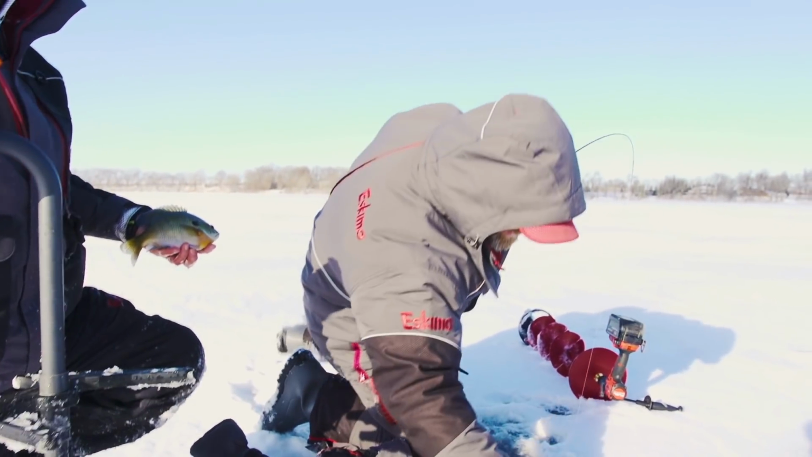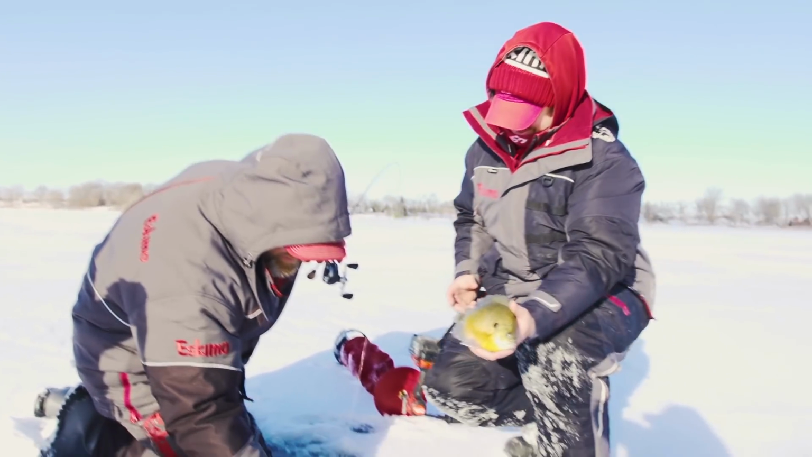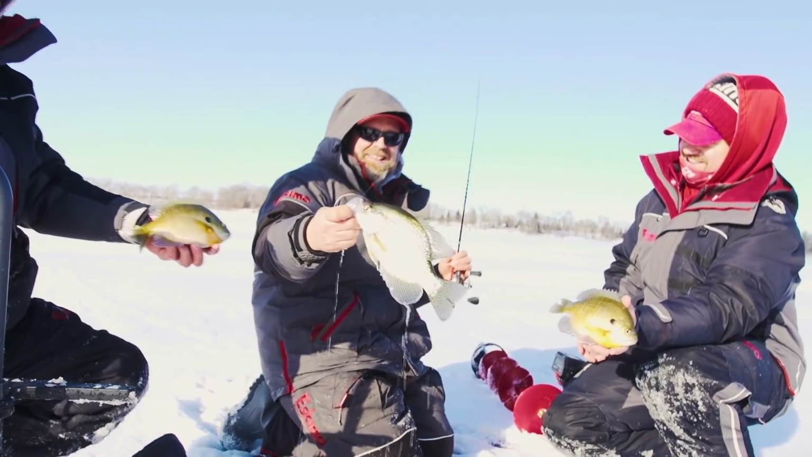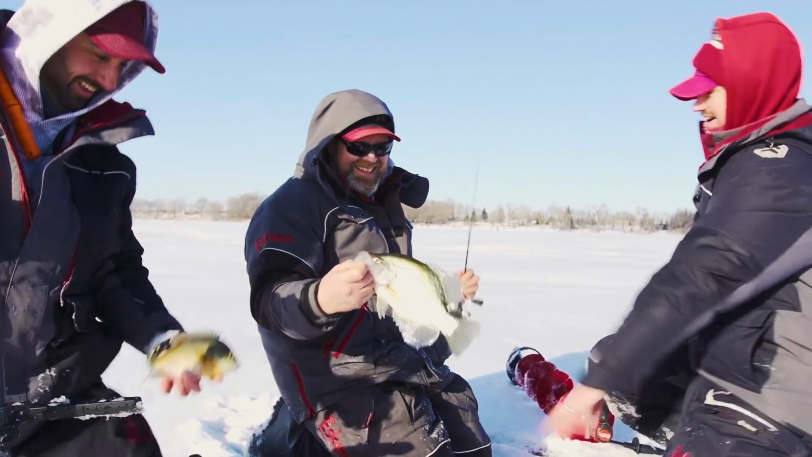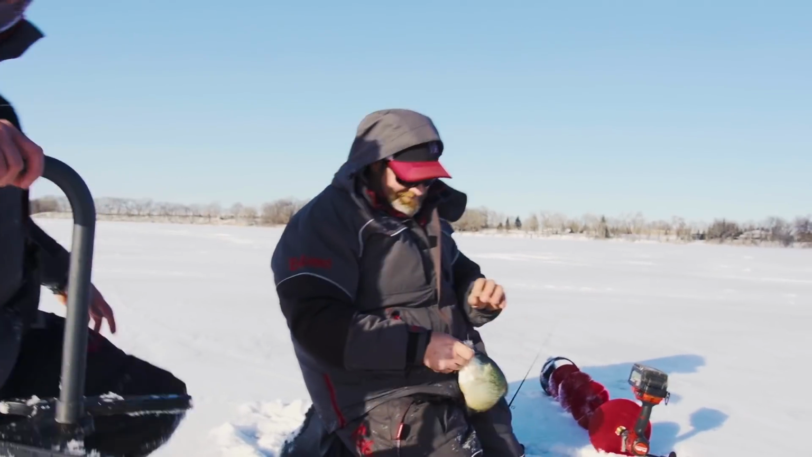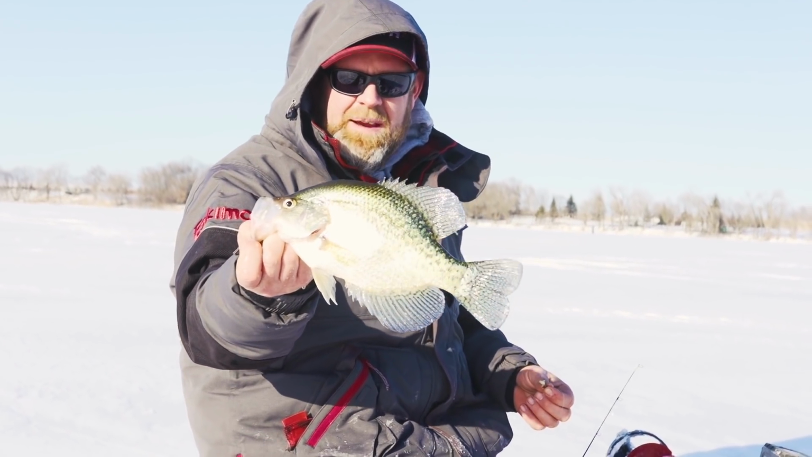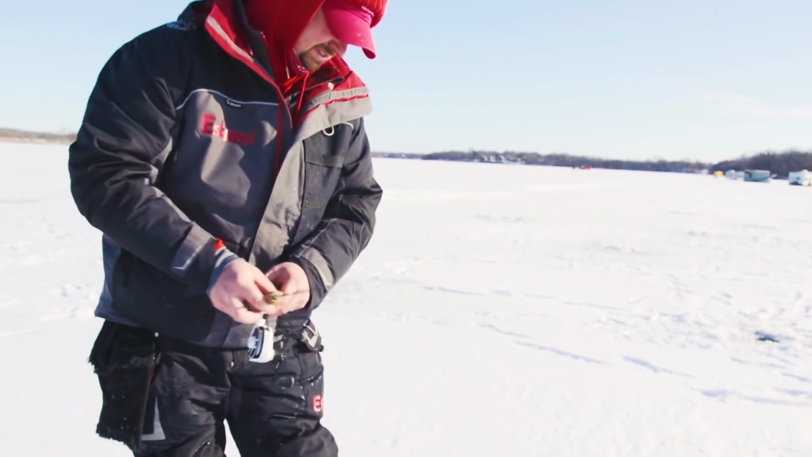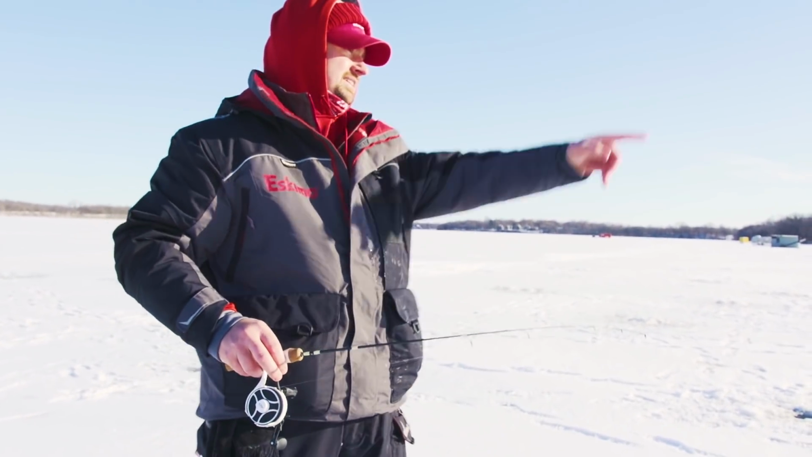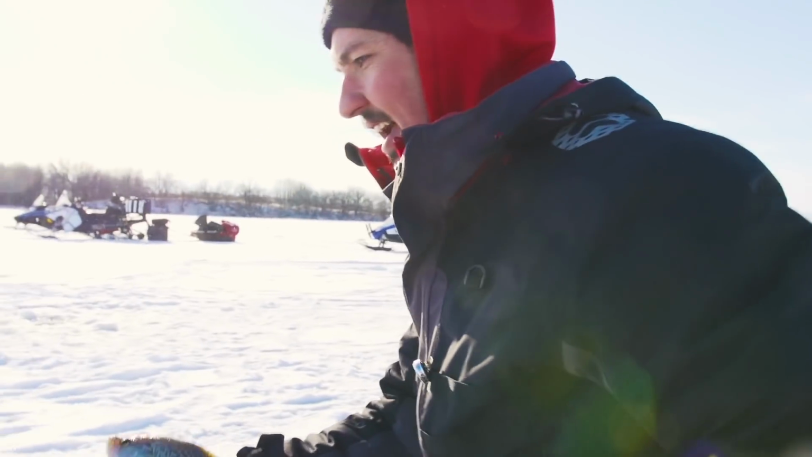Crappie. That's a dandy. Look at this mixed bag. That is a good crappie. Open the mouth. Told you mine was biggest. Yeah. I'll get rid of that one. Those bluegills are coming up and doing a little bit of investigative work. These crappies come up and just hammer it. Crabby, little guy.